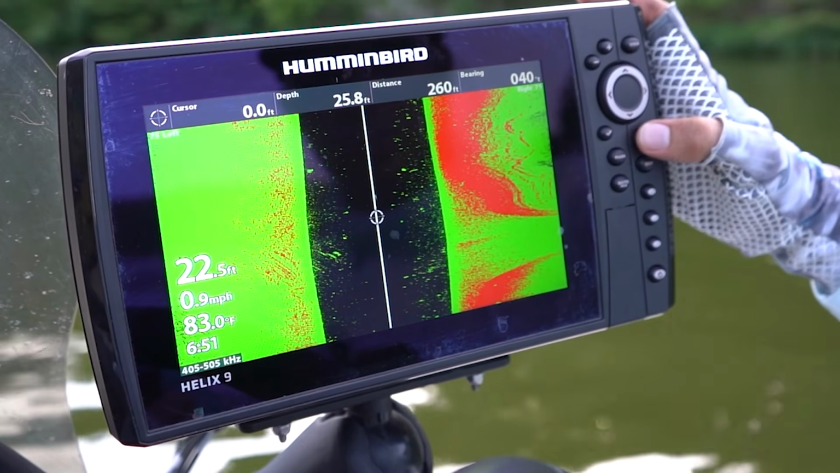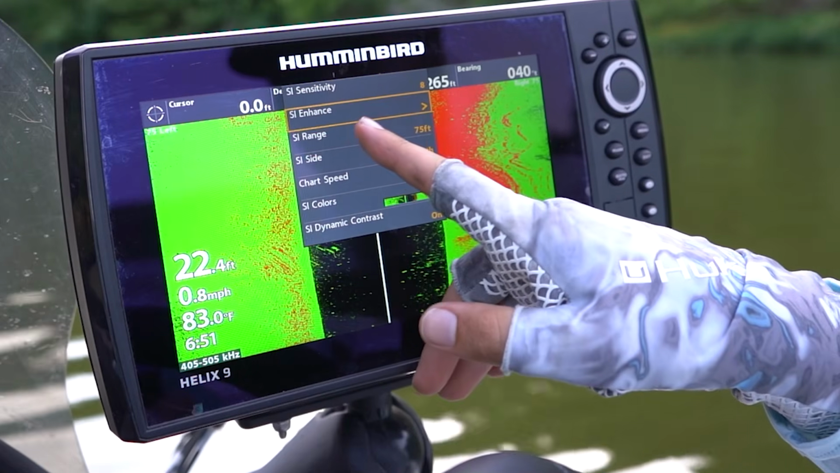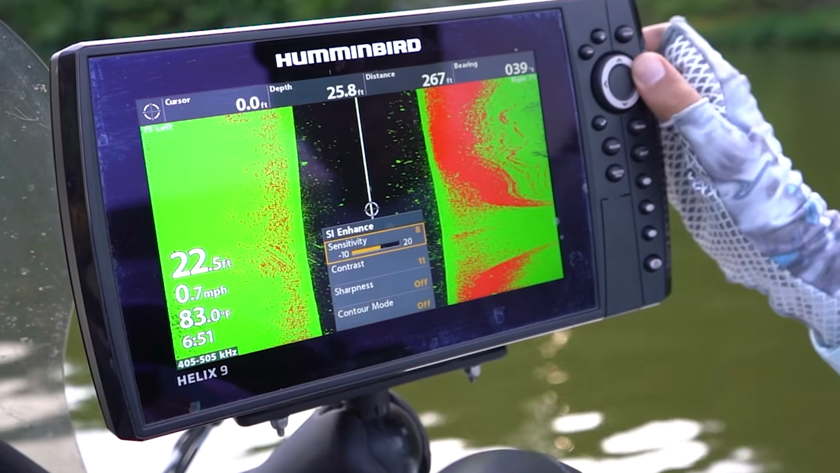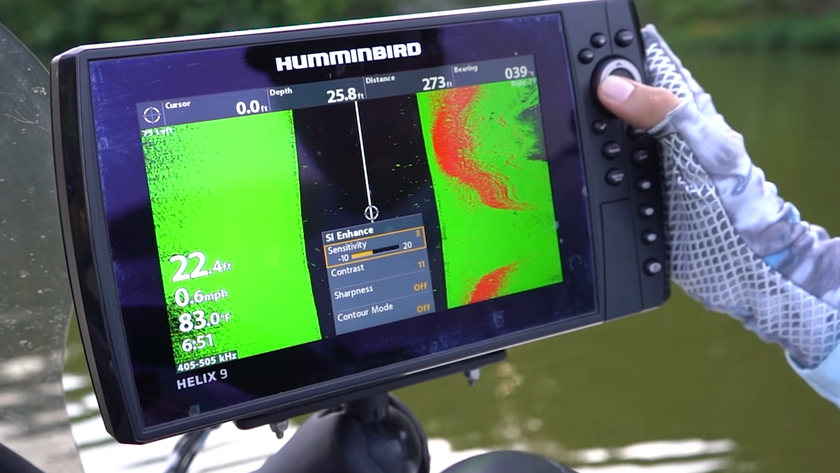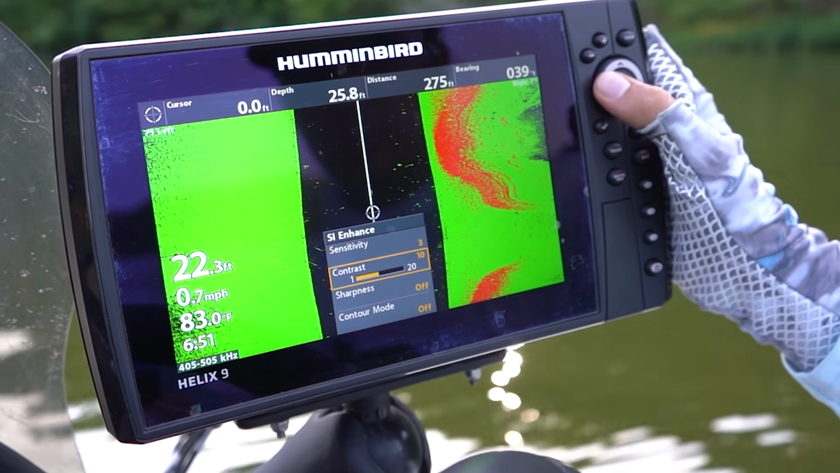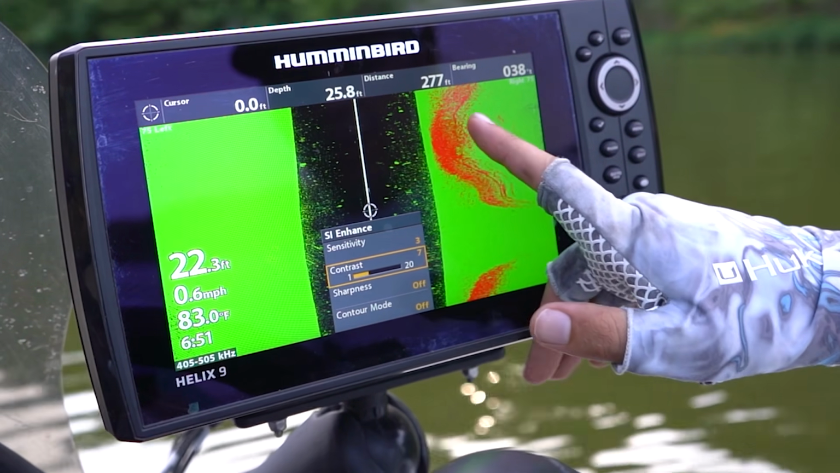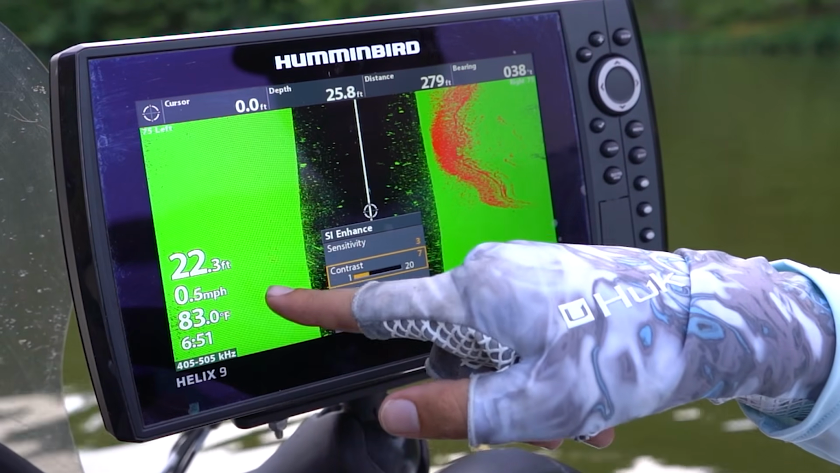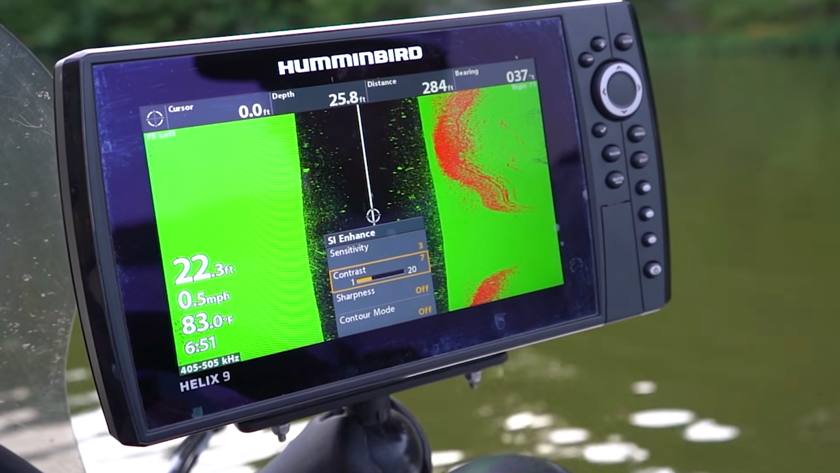But if we go in and actually adjust the settings a little bit by going to the SI Enhance menu, which again is only available if you have the user mode set to custom, and then right click over here, you can change your sensitivity and take that down quite a bit, and also take your contrast down a little bit. What this does is it basically pops out that rocky spot right there. Everything else in this area in the green is going to be soft bottom, and that rocky point that sticks out is going to be in red, which is your hard bottom.